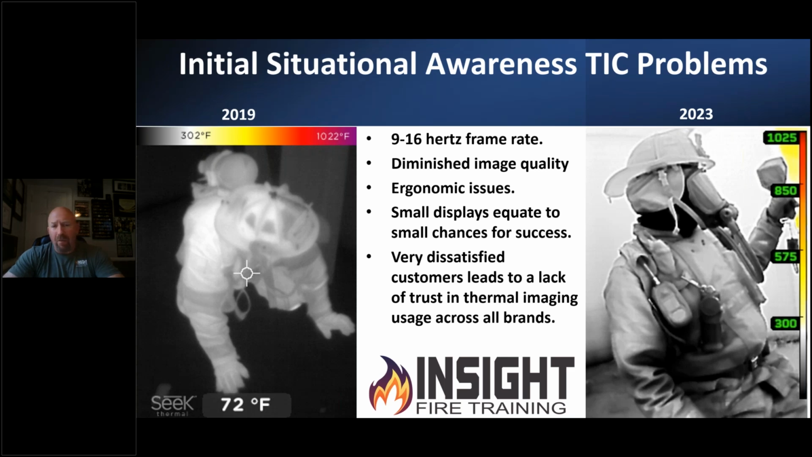The original models that came out were anywhere between 9 and 16 hertz frame rate. The human eye sees around 27 hertz. So some of these devices, as my friend Chief John Lightly says, are three times slower than the human eye. If the whole intent of these devices is to keep you safe and regain orientation, and you moved your head faster than the device could refresh, which is pretty common, then you could still get lost or disoriented by using it, overusing it, or trying to find your way out in a hurry.